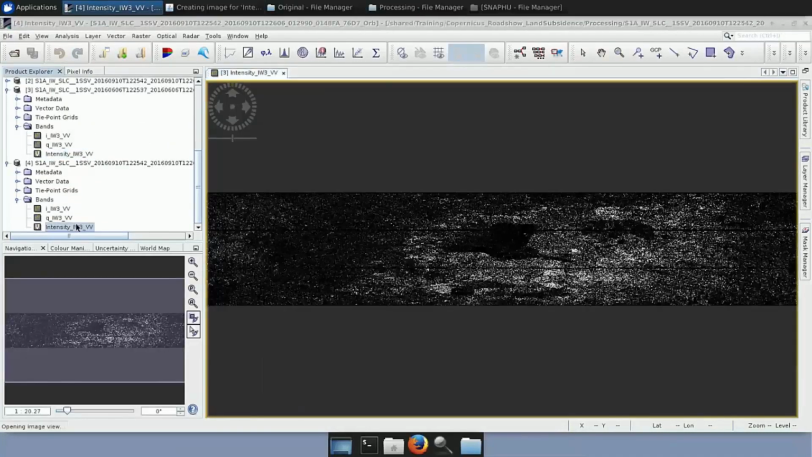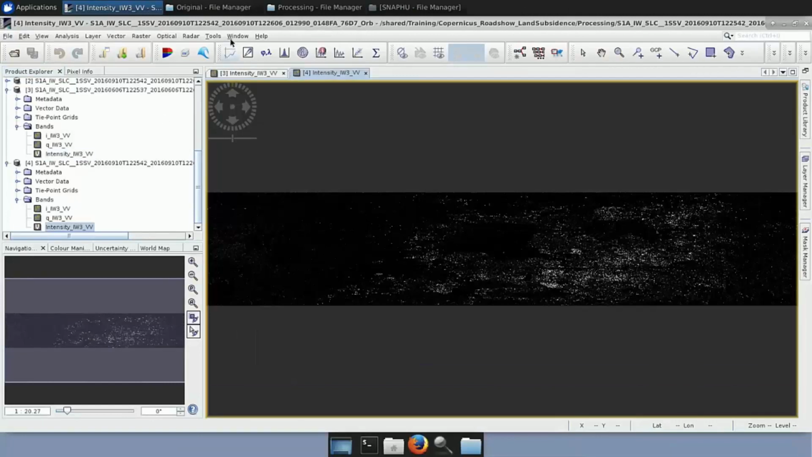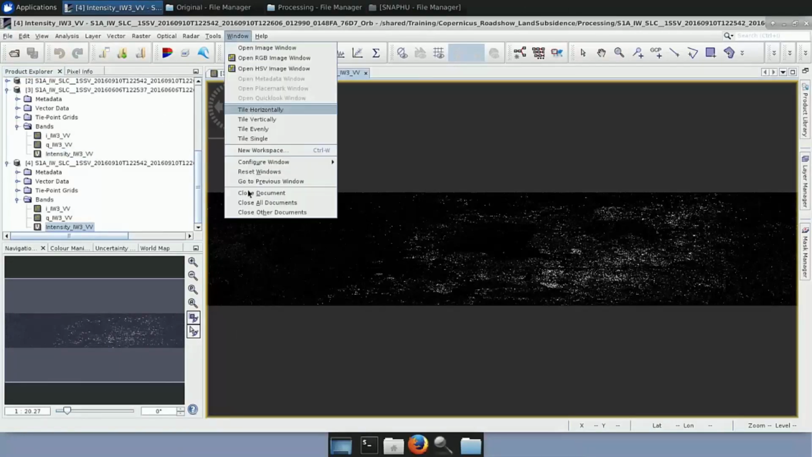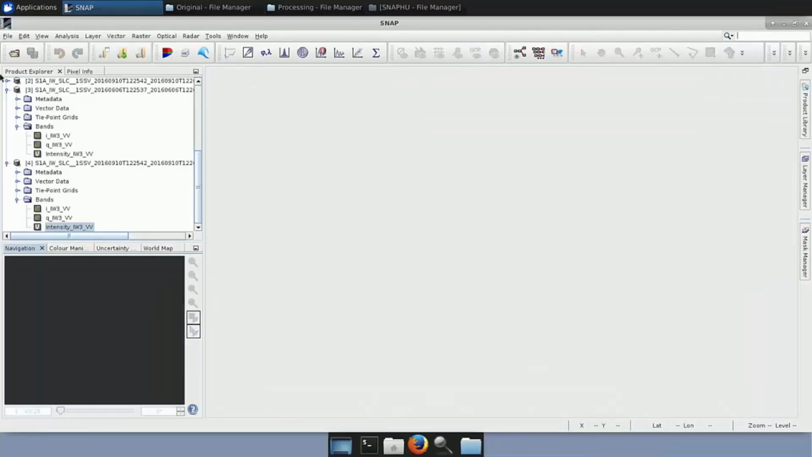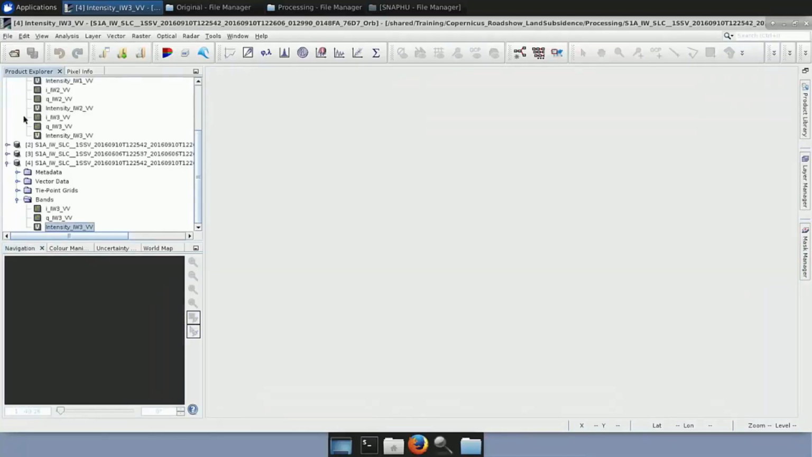So if we just click on both of them and we go to Window, Tile horizontally, we can see that our area has been limited. Okay, now that we have completed this step, we will continue to the next one. Let me close them again. So now for the next processing chain,